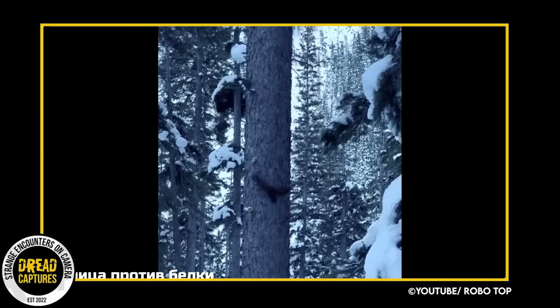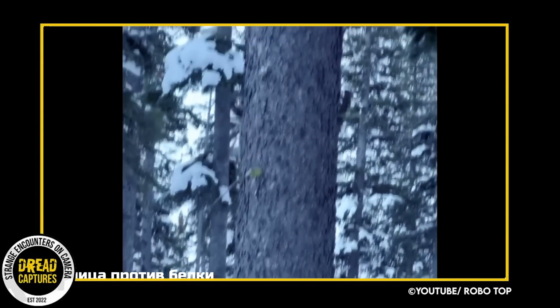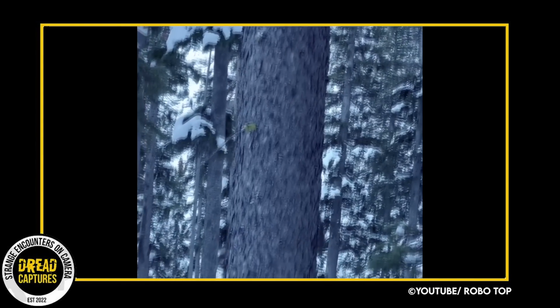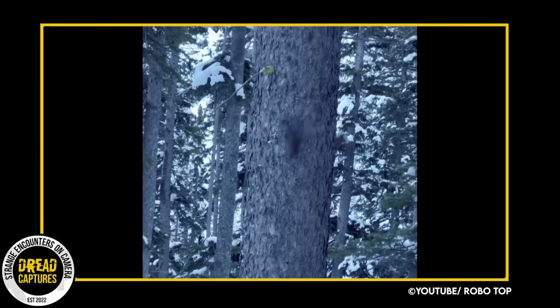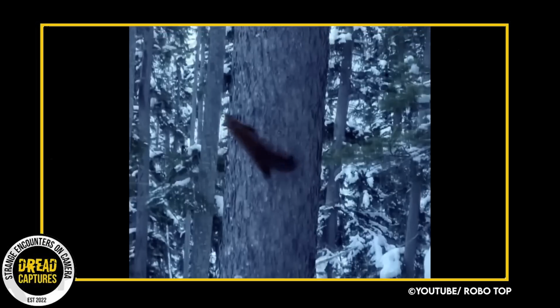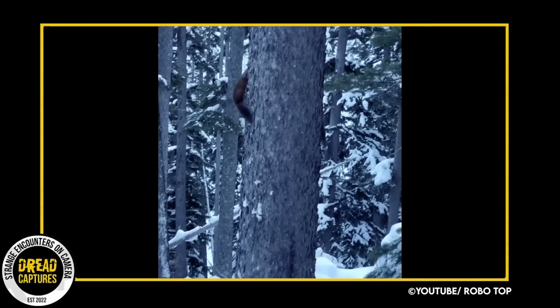In Mount Baker National Forest, some tourists were lucky enough to capture this round and round between a small and very quick squirrel and a pine marten. The pine marten looks like a full-size squirrel, but that's just how much bigger than he really is than this squirrel.